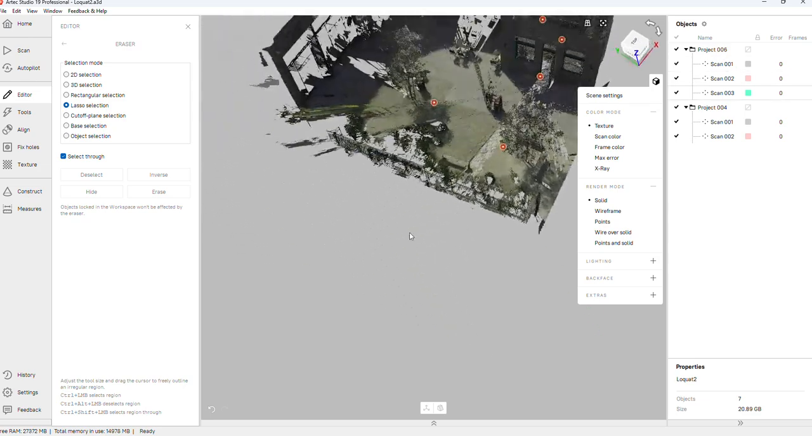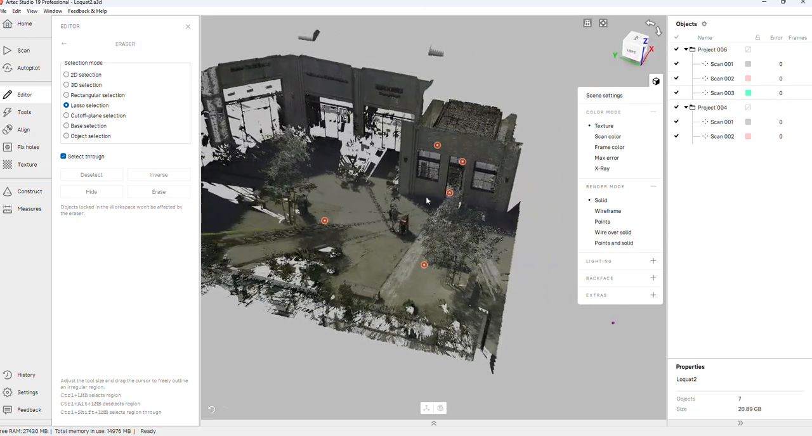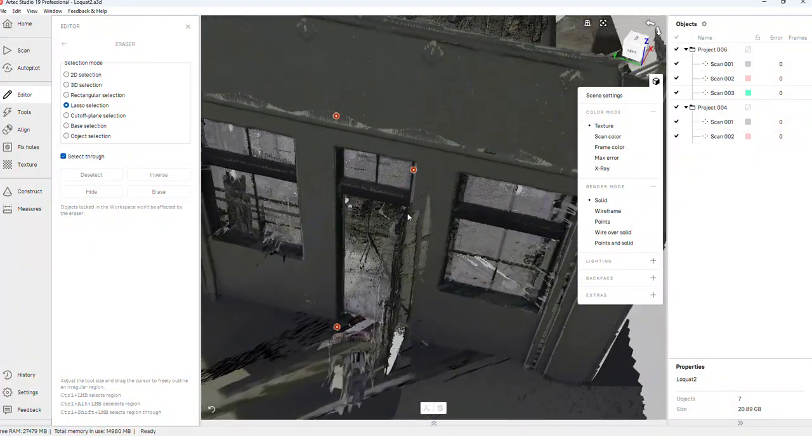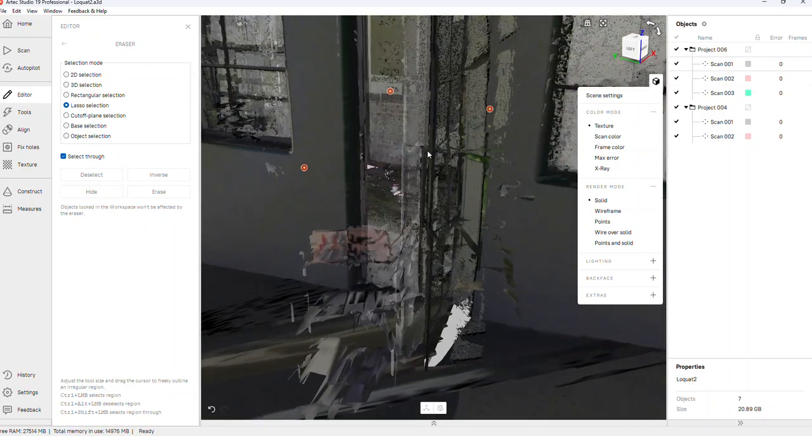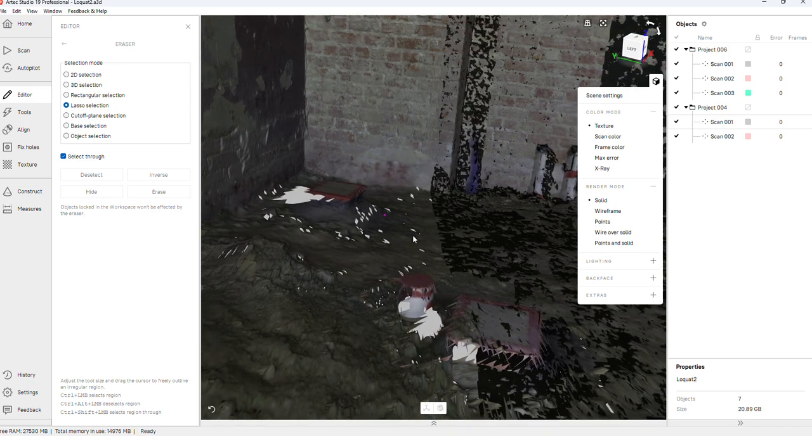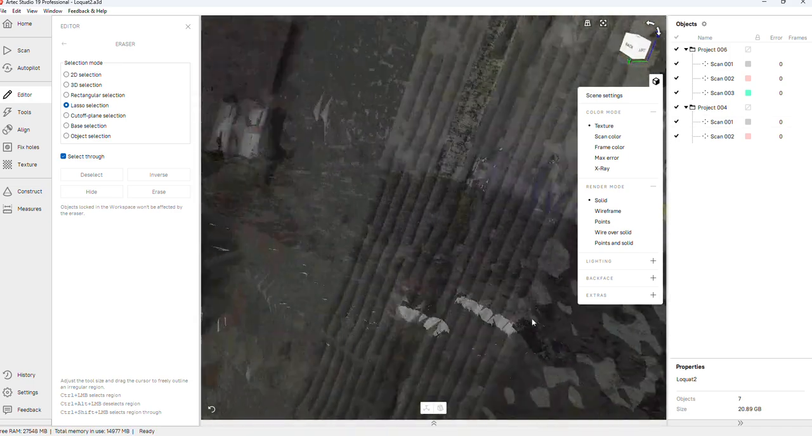And here we are inside the Artec Studio. We are going to just look at the environment we just captured and then go inside. I can just pull in here like so. Use this double clicking and I can look around the room